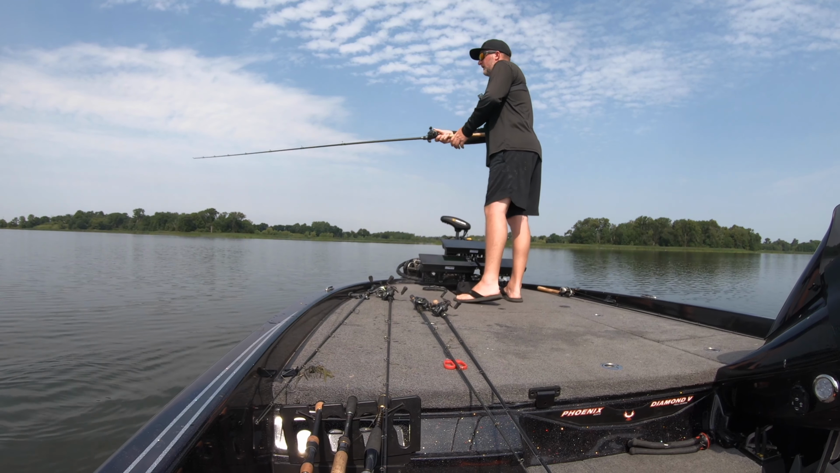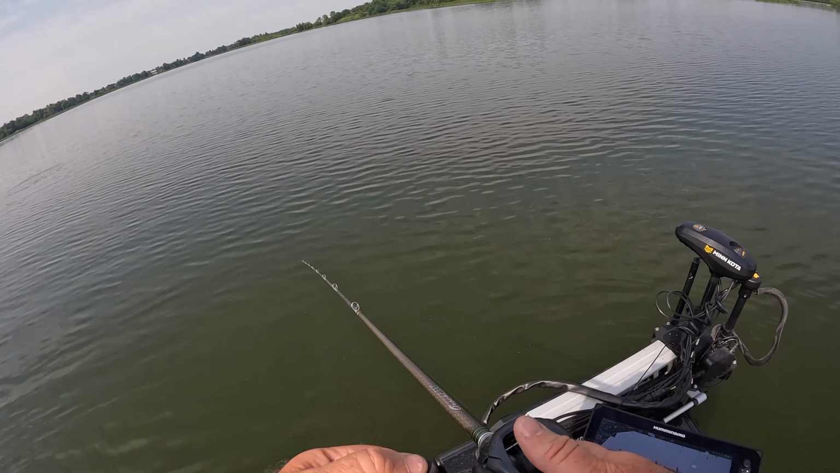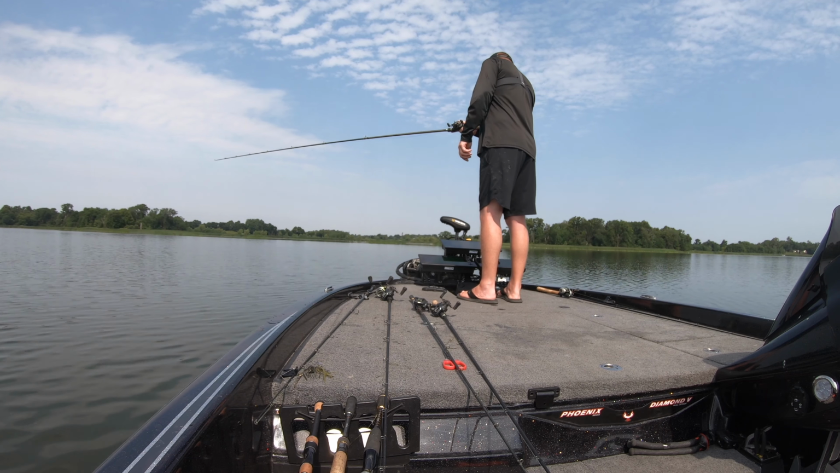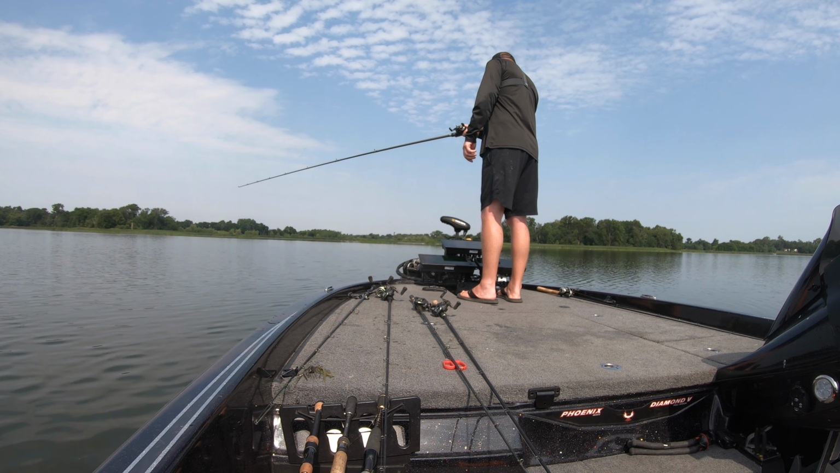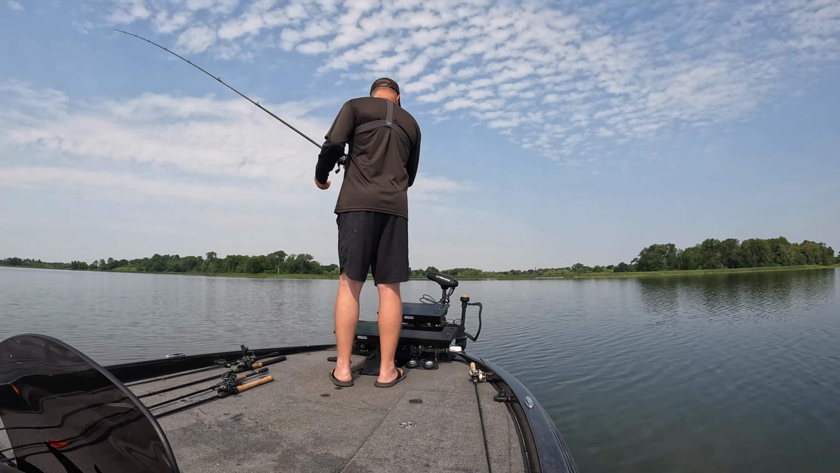Okay, there's another one. I'm way past it, 50 feet. Oh man, some bluegill beds here. There. Again, cast out to the clump or the fish. Sometimes it's hard to tell when they're not active like this.